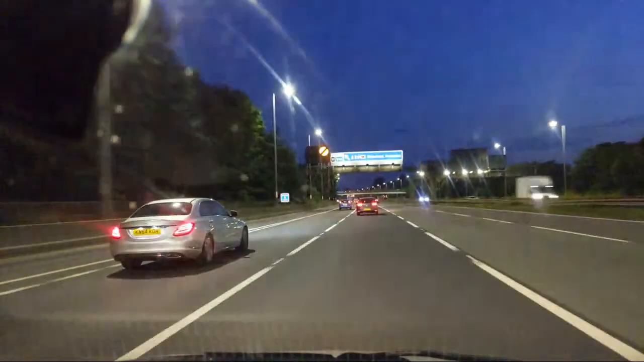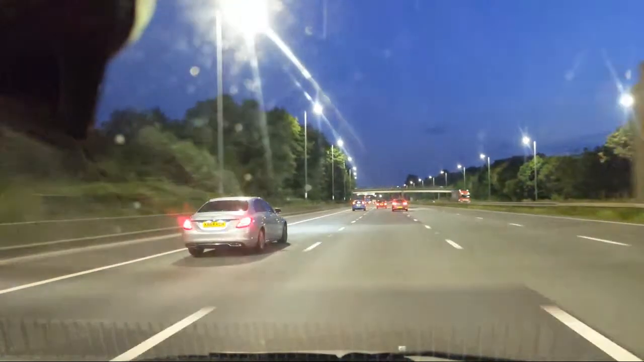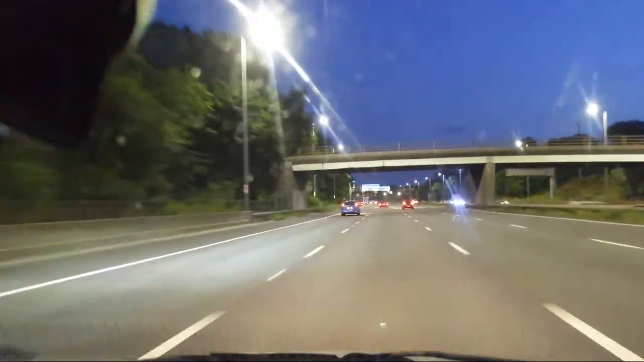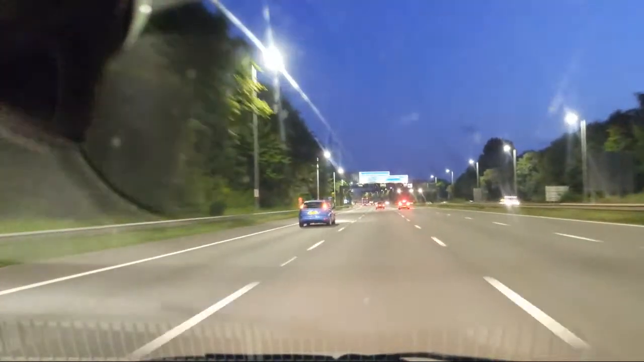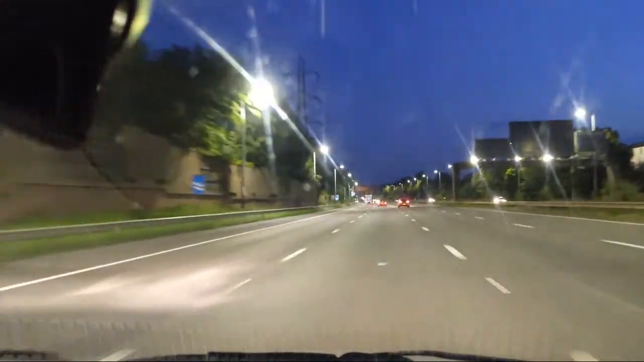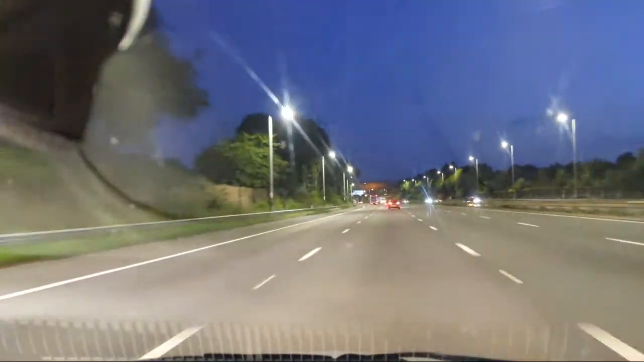Car behind me has just gone from this lane into the slip road and then gone over the hard shoulder bit, and then come back onto the first lane where the Merc is. It's going on behind me. So yeah, they're all out tonight. Anyway, we're back up to just under 70.